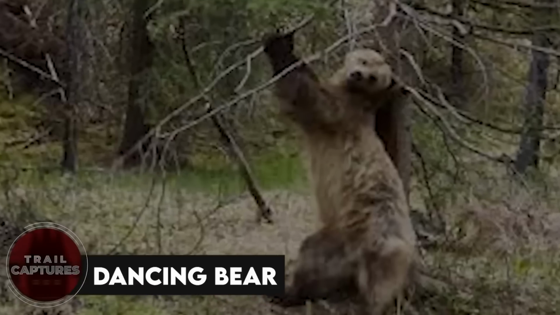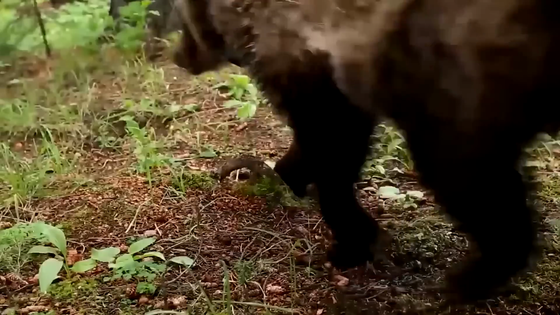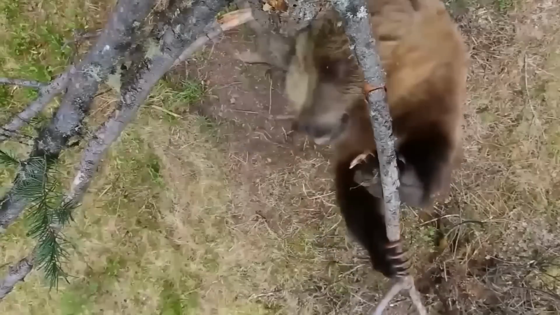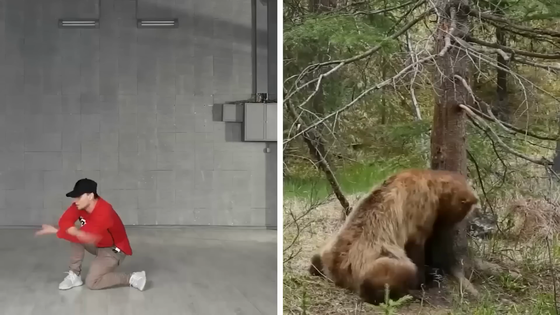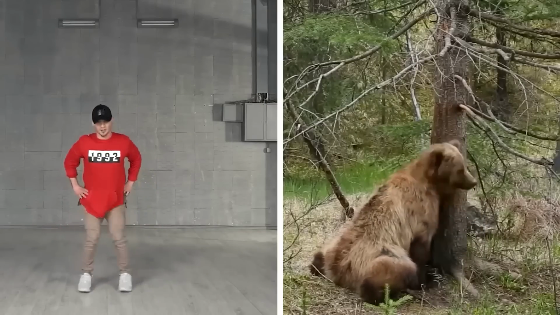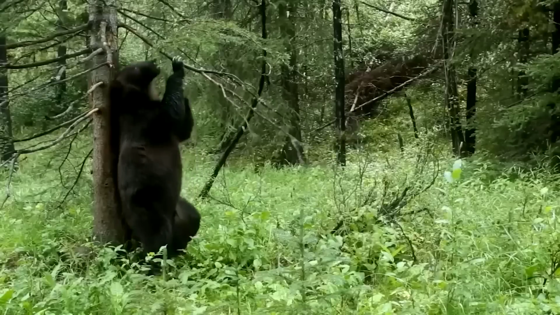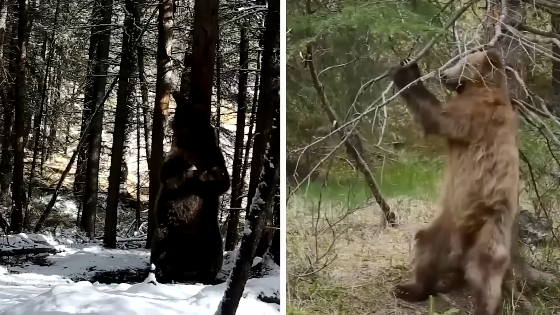Dancing bear. When a wildlife channel placed cameras in the jungle, their goal was to capture footage of animals being themselves. What they didn't expect was to witness bears shaking their behinds and moving like Shakira in the woods. Just like us humans, bears get itchy sometimes. But unlike us, they scratch their backs on trees, and they absolutely love doing it. I mean, look at them.